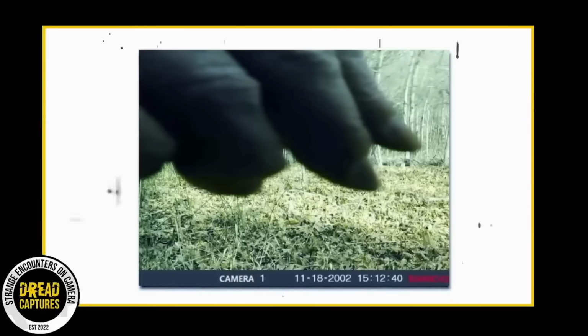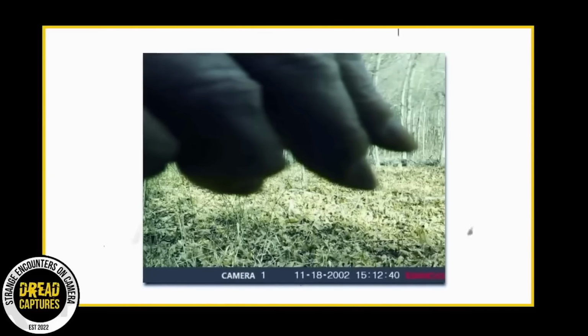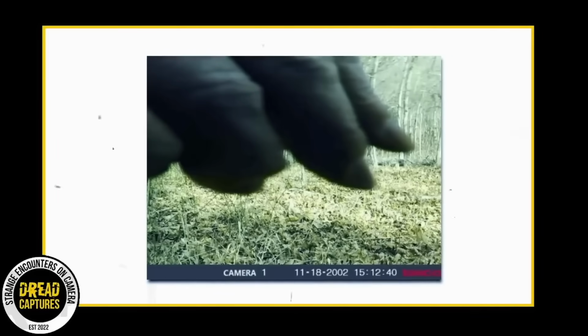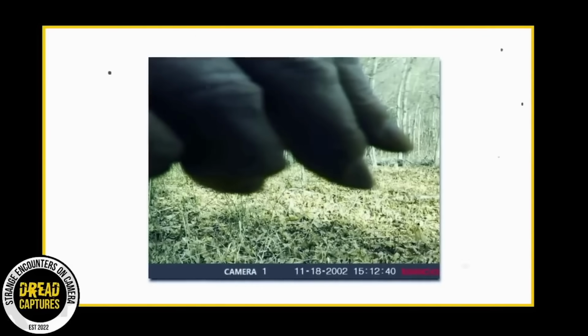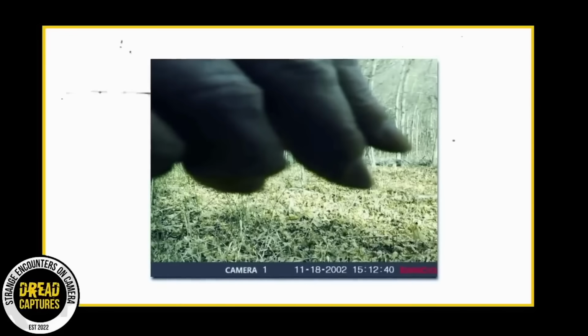I mean, I don't know if it's Bigfoot's hand, but whatever it is, it's pretty creepy. The hand looks huge, insinuating it belongs to something huge. Its fingers have an odd shape, while its fingernails look to be slightly sharpened.